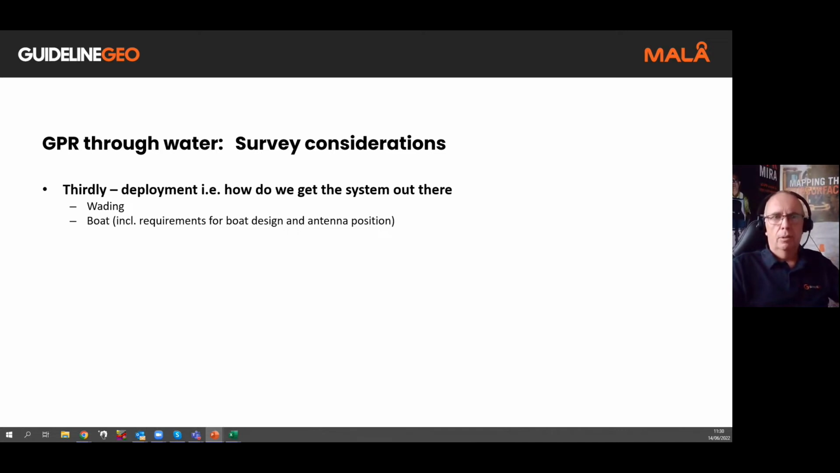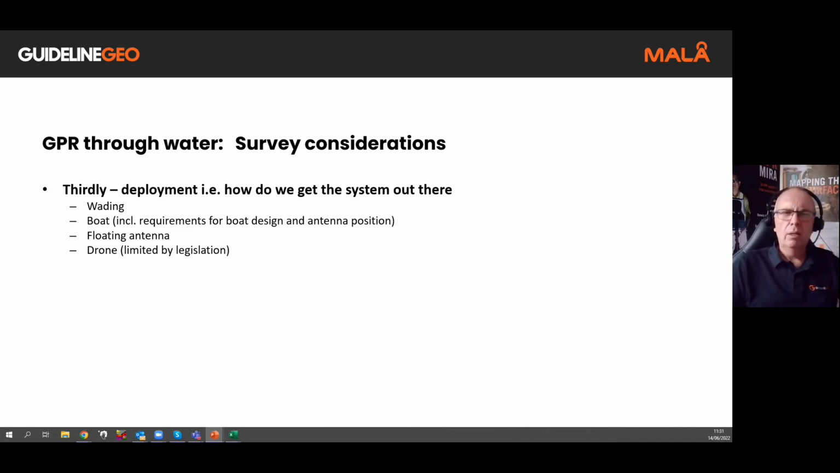As I've said, the boat design we need to take into consideration, and the antenna position within the boat itself. And quite often, like I said, floating the antenna could be an option. And I've got a couple of options with that a little bit later when I show you the case studies. And of course, we could, and this is becoming more and more popular now, utilize a drone. There are some drone mounted GPRs available now that you can use, but obviously these could be limited by legislation. You need to check out your local legislation as to whether that is allowable or not.